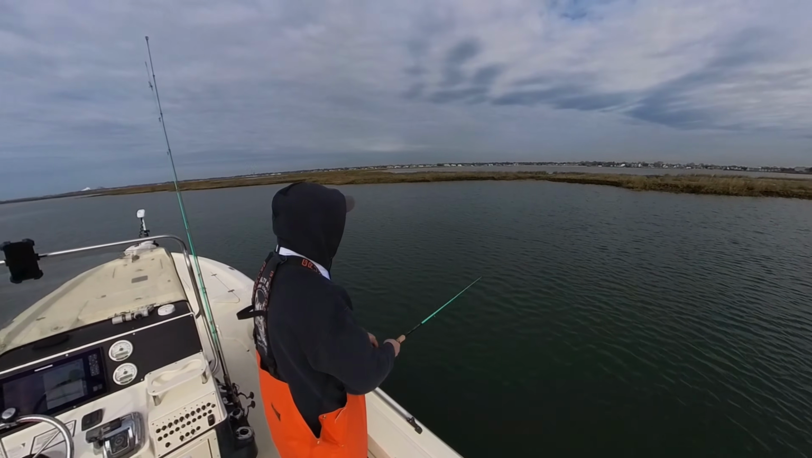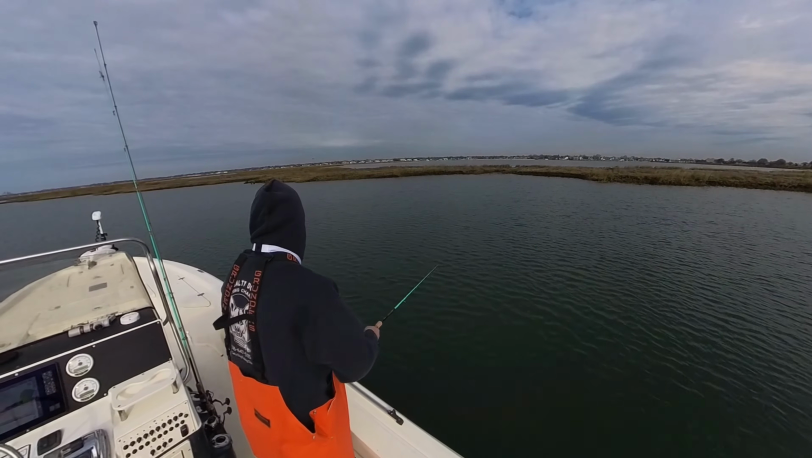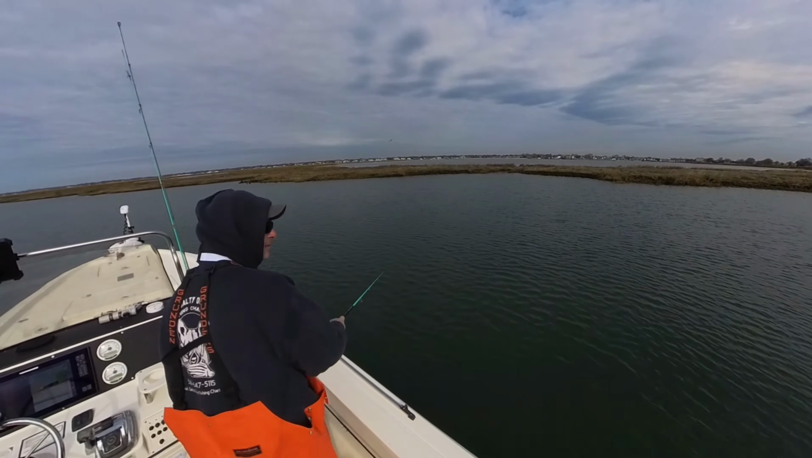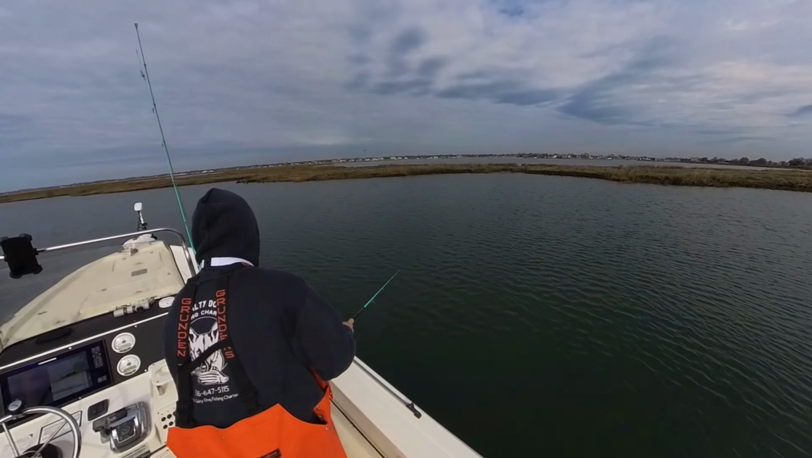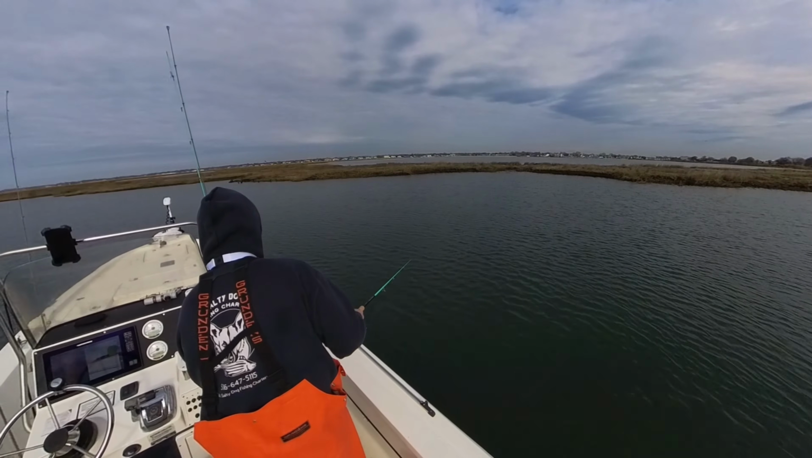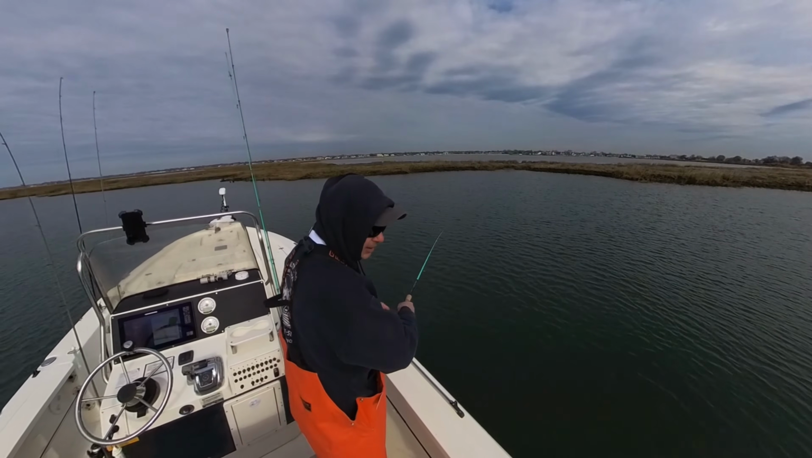Using a Missouri top knot, 4.5 inch. Put down the power pole. We're going to blow right into the marsh. Locked in.